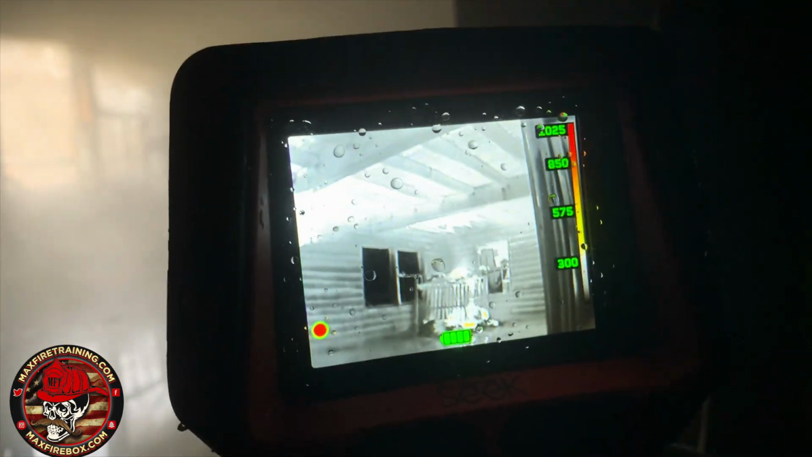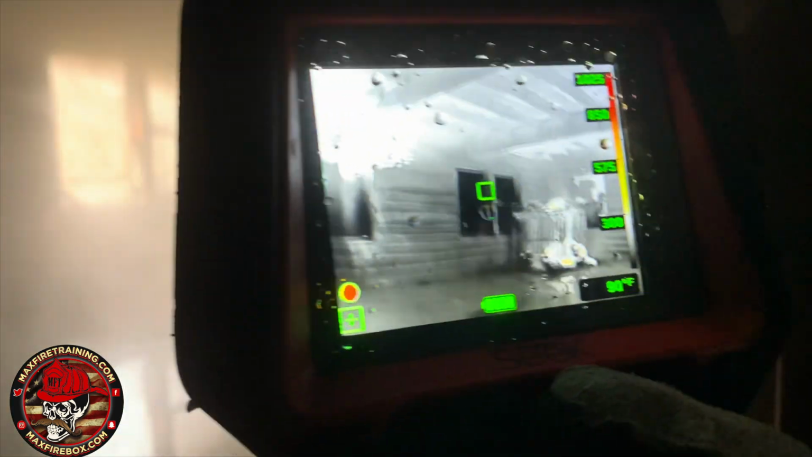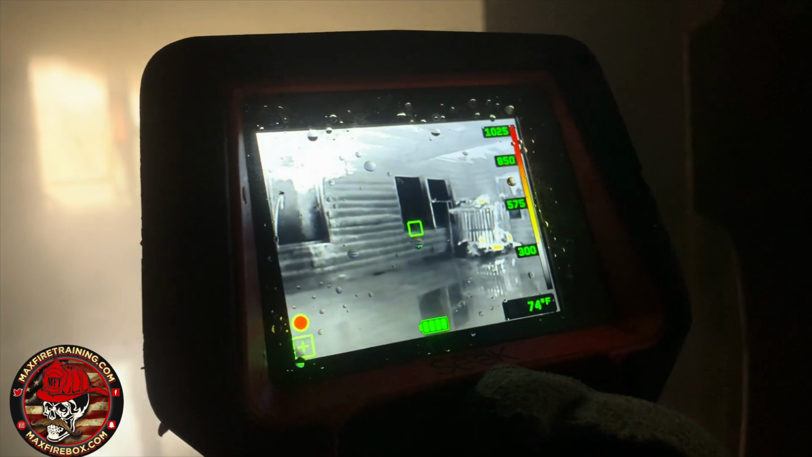Beautiful. Hold it again. One more time. Sensor mode. Beautiful. Good job. Thank you.